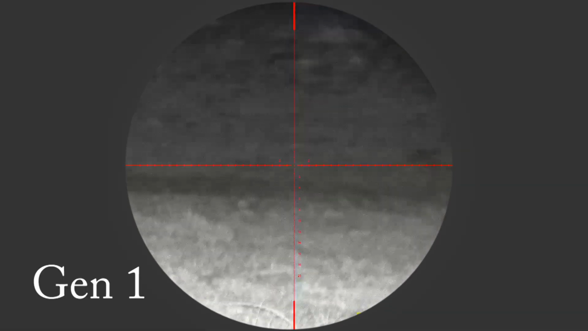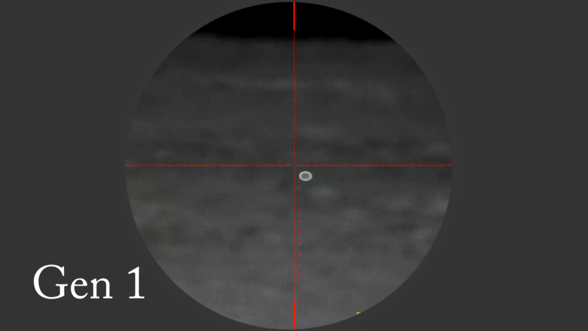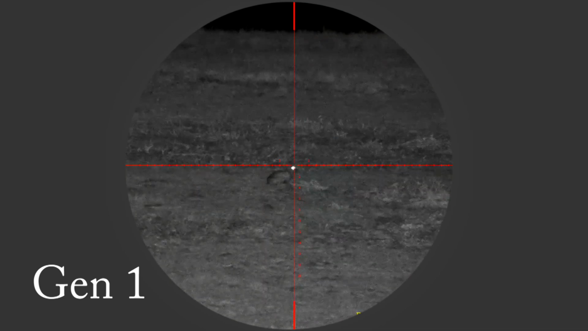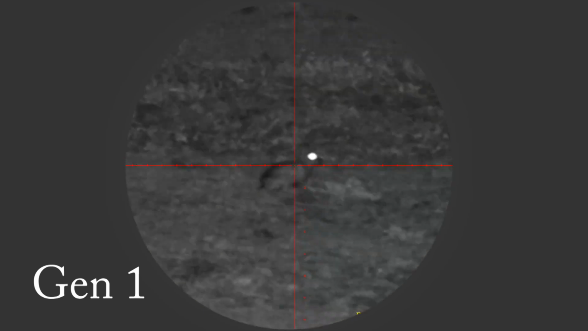I also have a DS3570 version 1, and that was on a 17 HMR. I was even more fortunate to find some rabbits at similar distances. I can show you the exact head-to-head image quality of the V2 as opposed to the version 1.